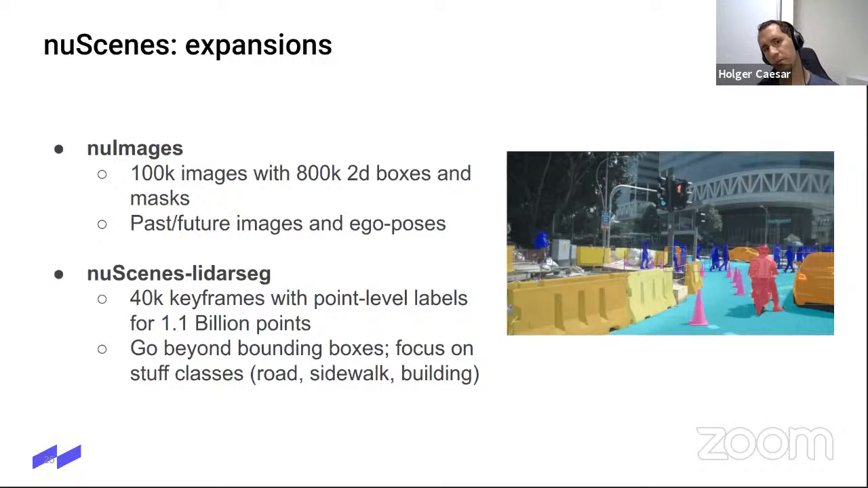I think it's important to go beyond the bounding box. A 3D bounding box is a very coarse approximation. We should go beyond that, more fine-grained, and then also focus on stuff classes. So the road, the sidewalk, the building, all of them are important for the problem of autonomous driving.